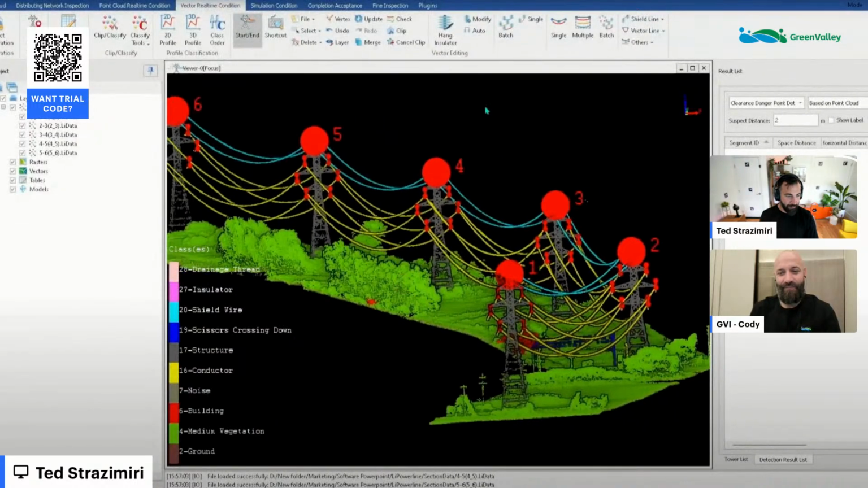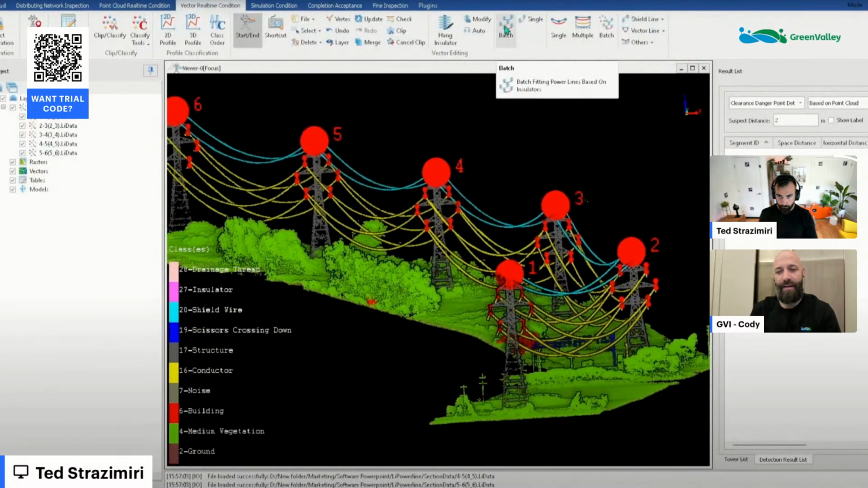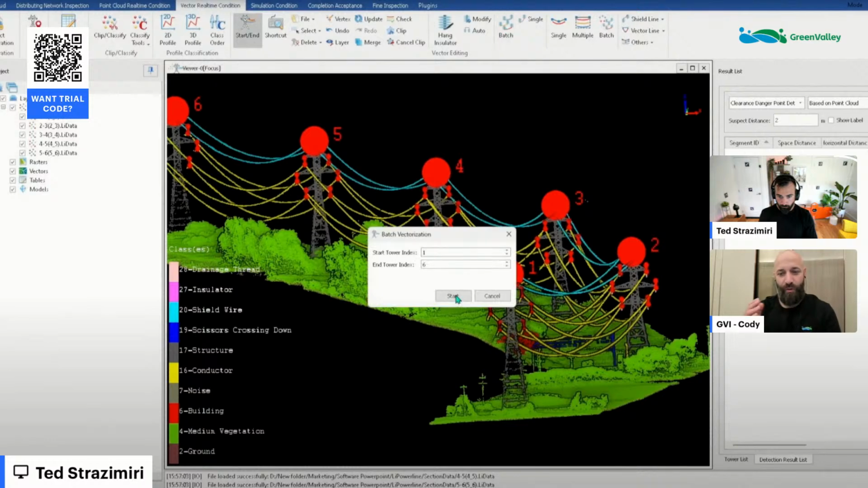So the next step here that I opened up is the batch conductor vector. So now we're essentially drawing those vectors on the conductors. Is that right? Exactly. So this version of LiPowerline, when we added AI into it, our hyper focus was making the user's day a bit better, a bit easier, a bit more reliable, and making it so they can be much more efficient.